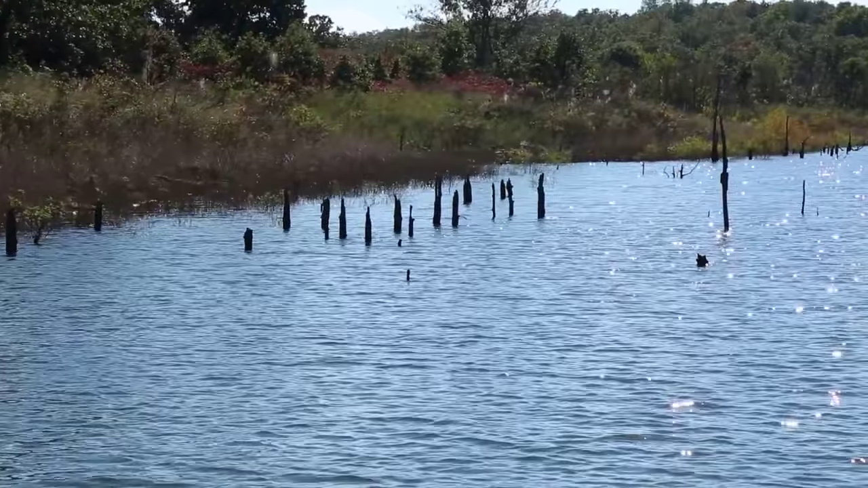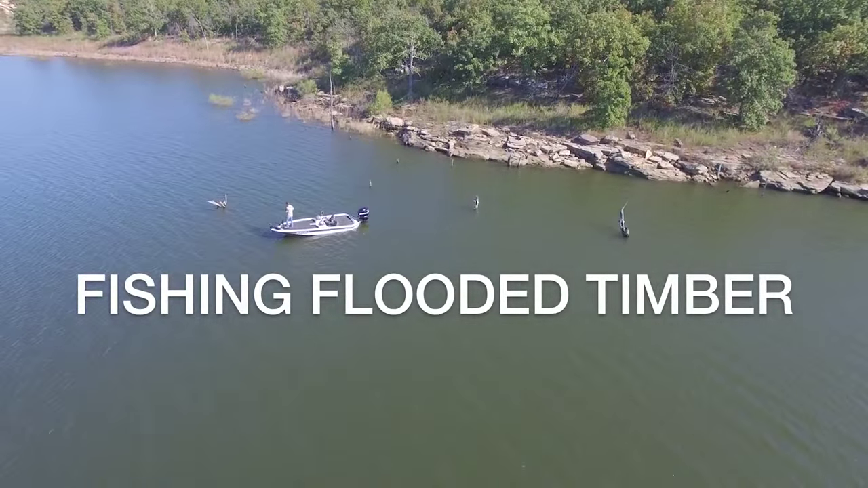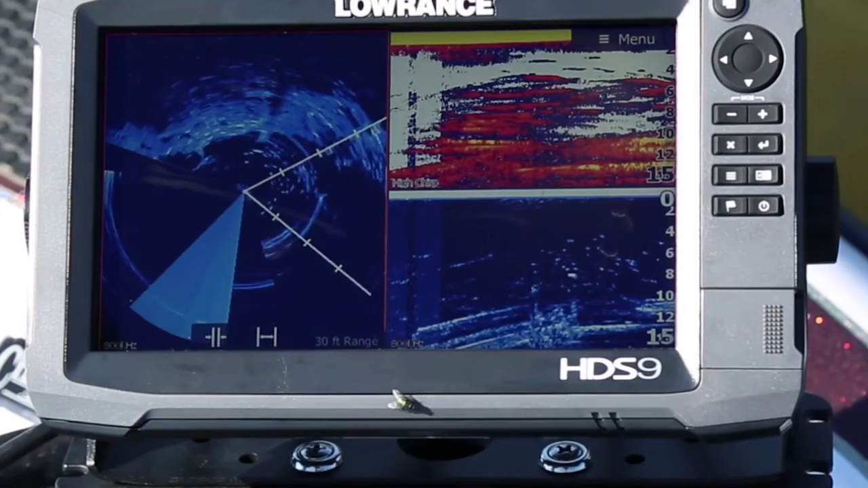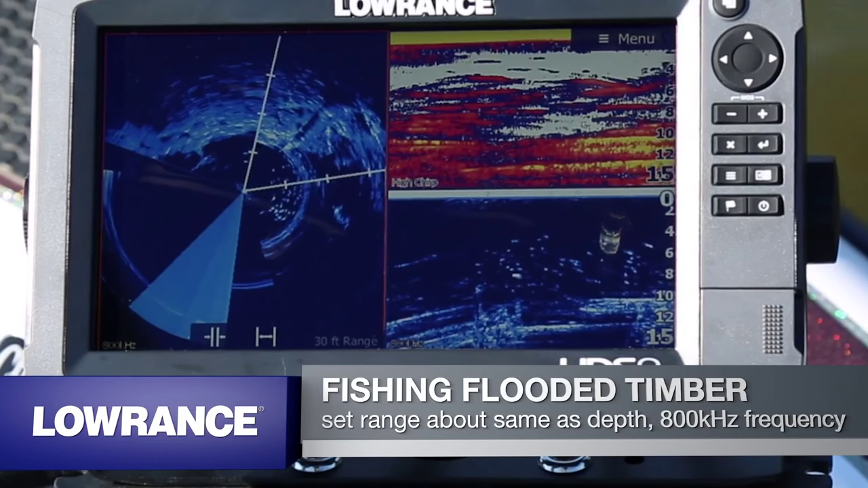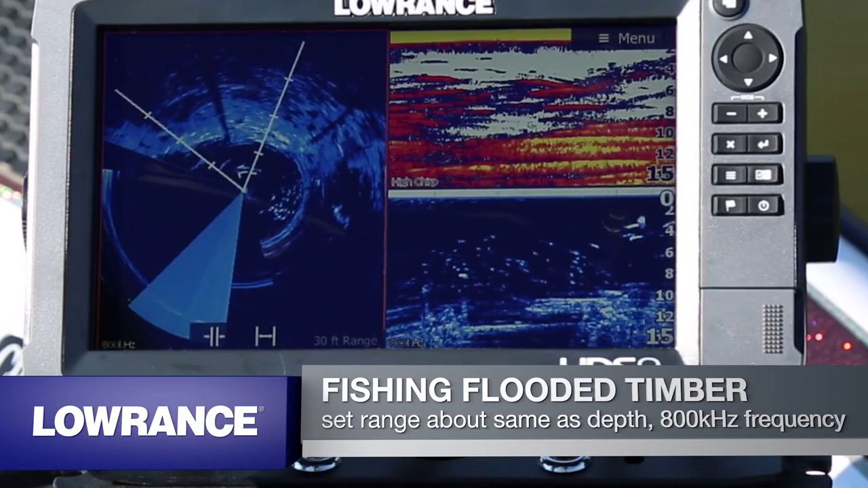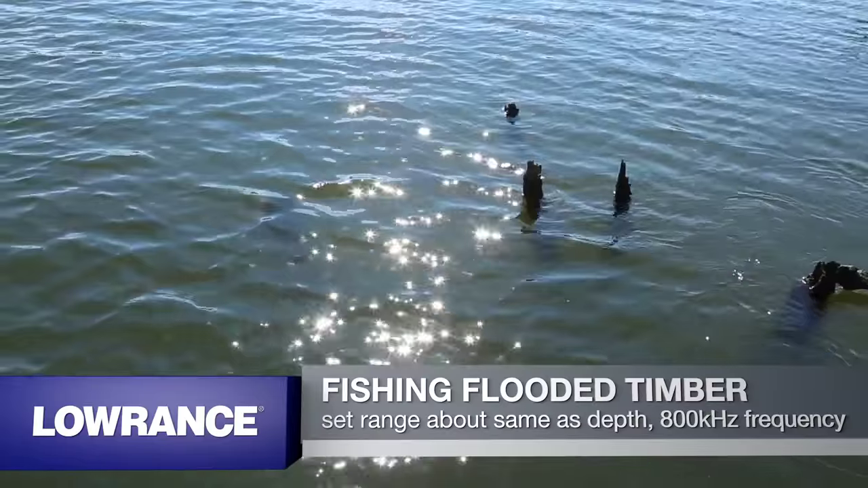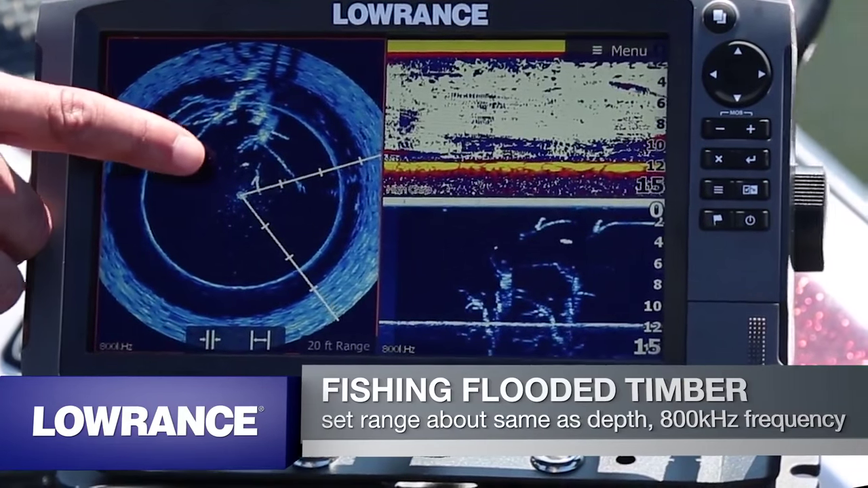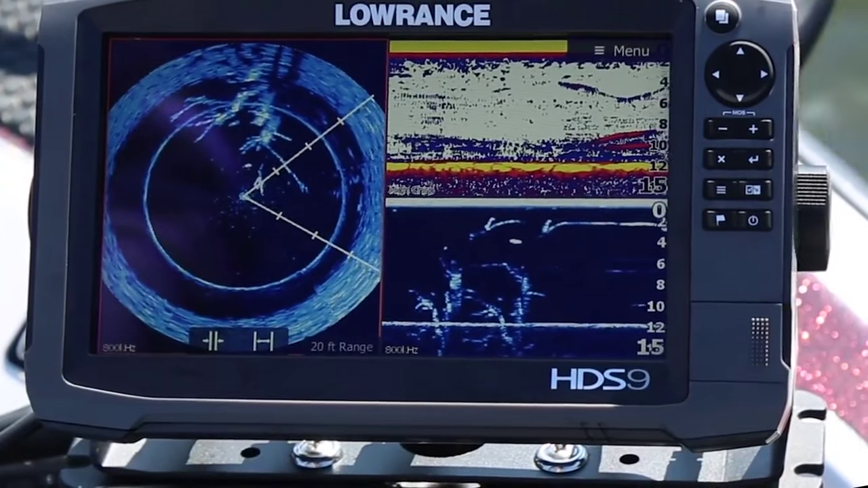All right, next we're going to look at fishing flooded timber. What I like about SpotlightScan for flooded timber is actually being able to see if there's fish setting in the timber itself. So I set the range to be about the same as the depth, and then as I turn the SpotlightScan, I can start to see that there's trees. And here you can see that we've got quite a bit of fish suspended in the tree. You can really see the tree limbs there. And you can see the fish setting at the end of that tree limb. It's not connected to anything.